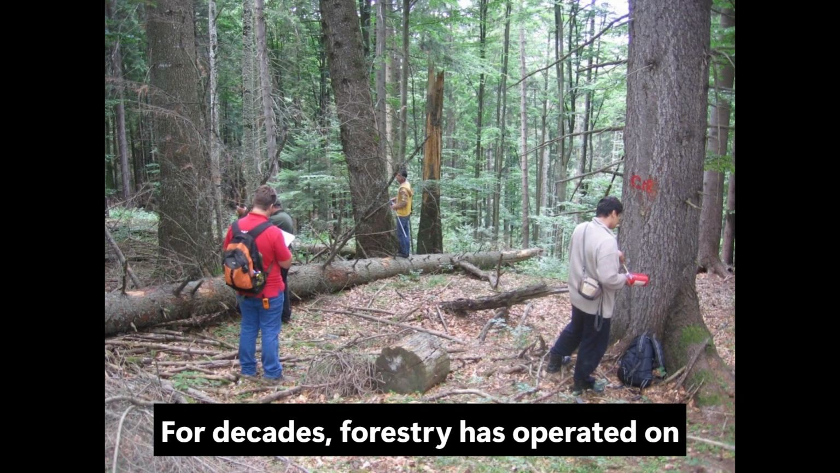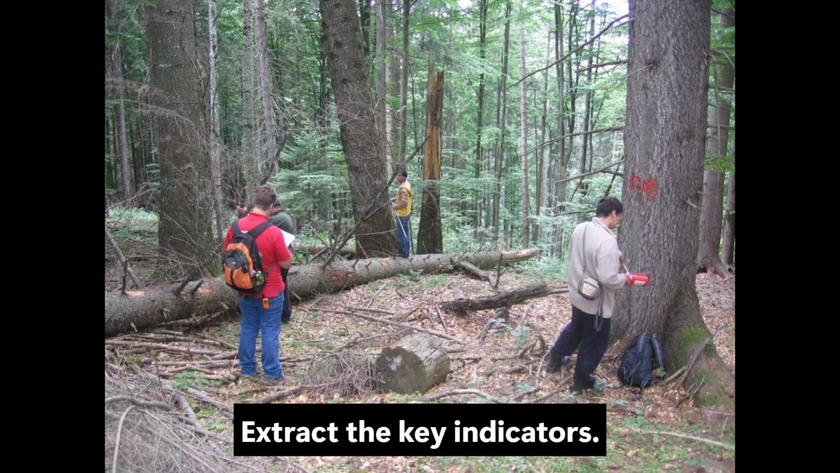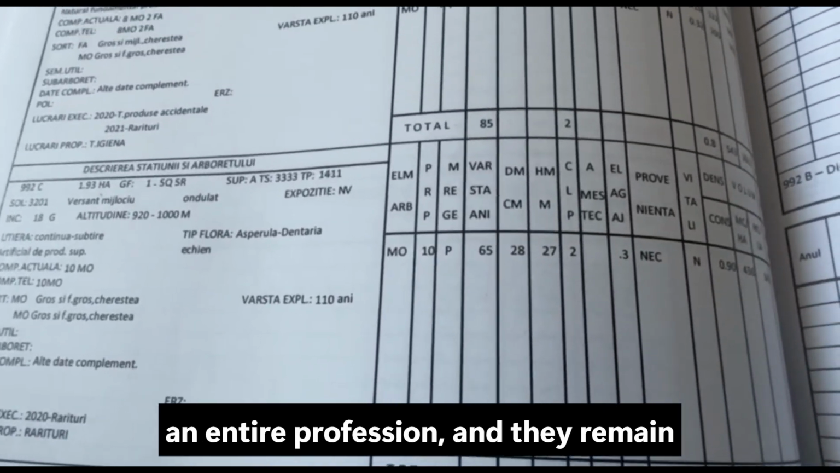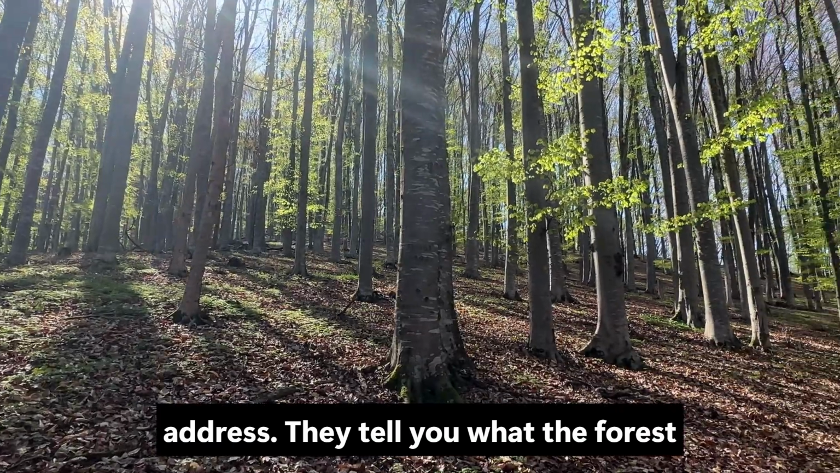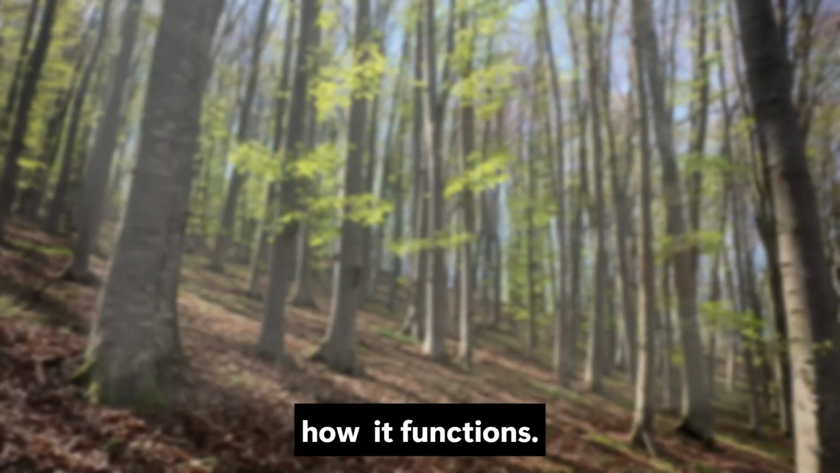For decades, forestry has operated on a simple and robust principle: measure a representative sample, extrapolate, extract the key indicators. Volume, mean diameter, stand density. These indicators built an entire profession, and they remain useful, but they carry a fundamental limitation that no one denies, yet few address. They tell you what the forest is. They do not tell you how it functions.